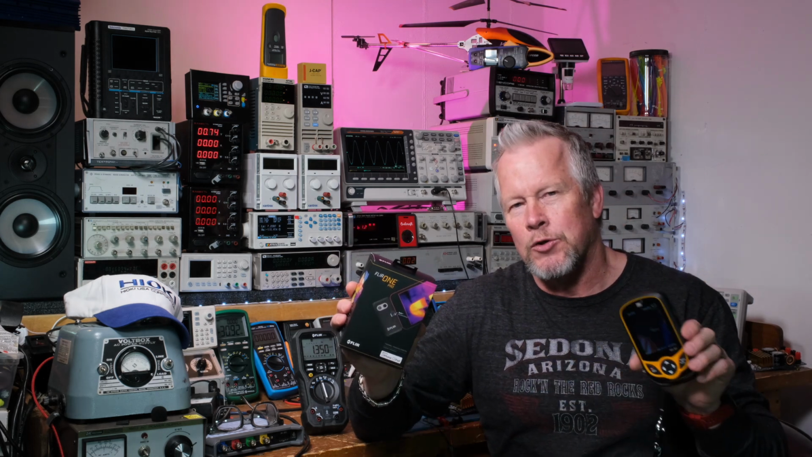So you get some resolution on those components. You can see the components aren't running as hot. And then when you go back and you include in the image the hot parts, then they're going to be the red parts. And you may not have the resolution of the cooler parts. So if you want to get down there, you got to move your camera around.